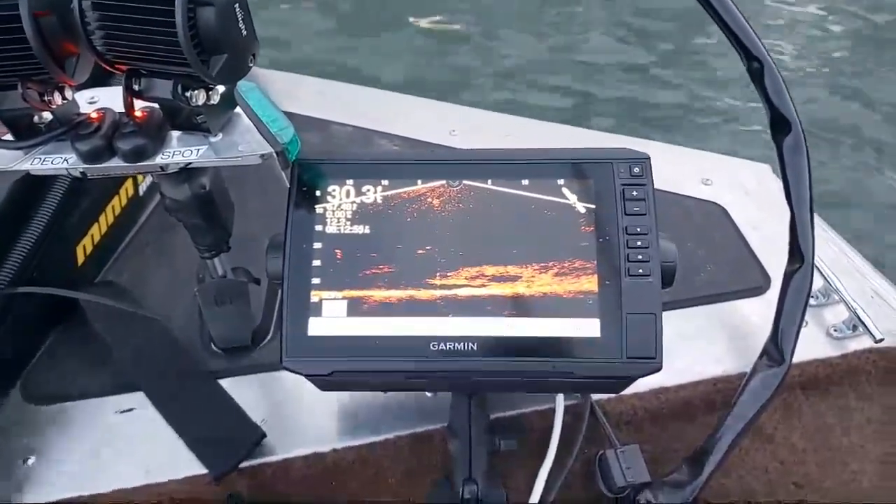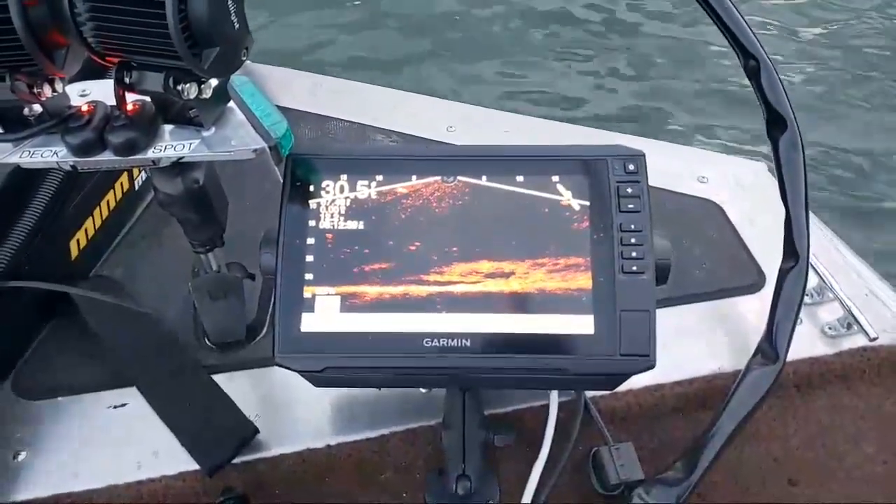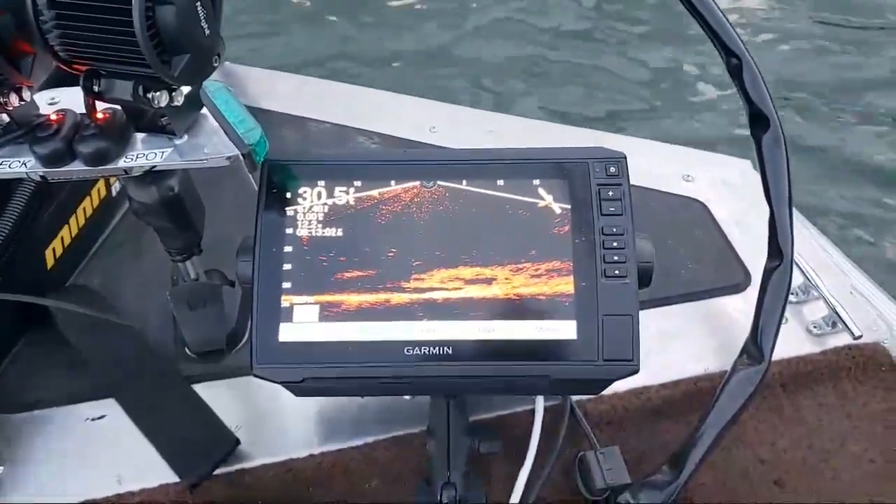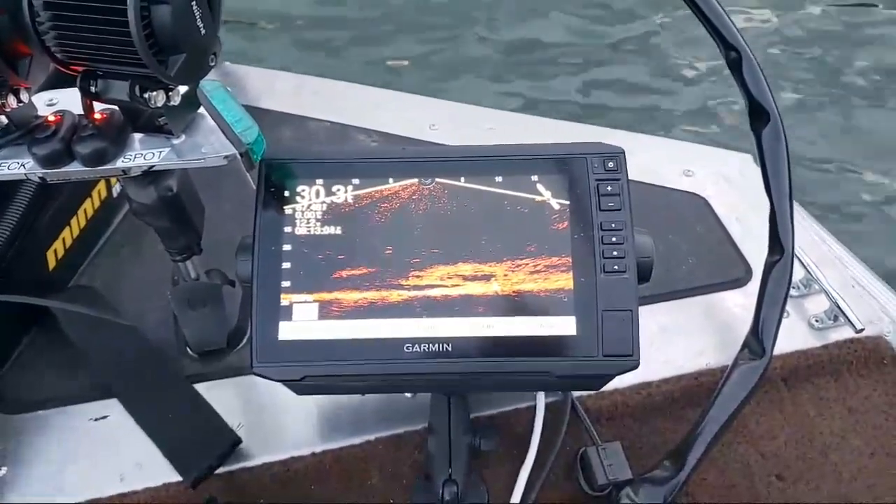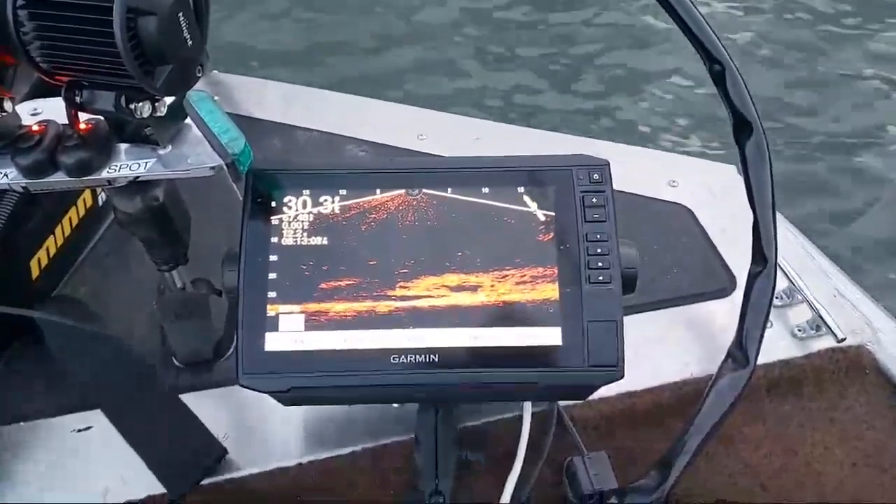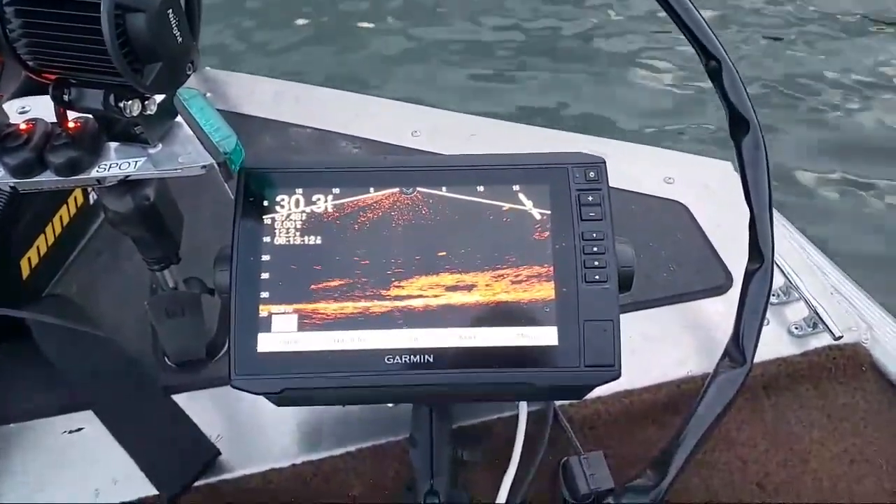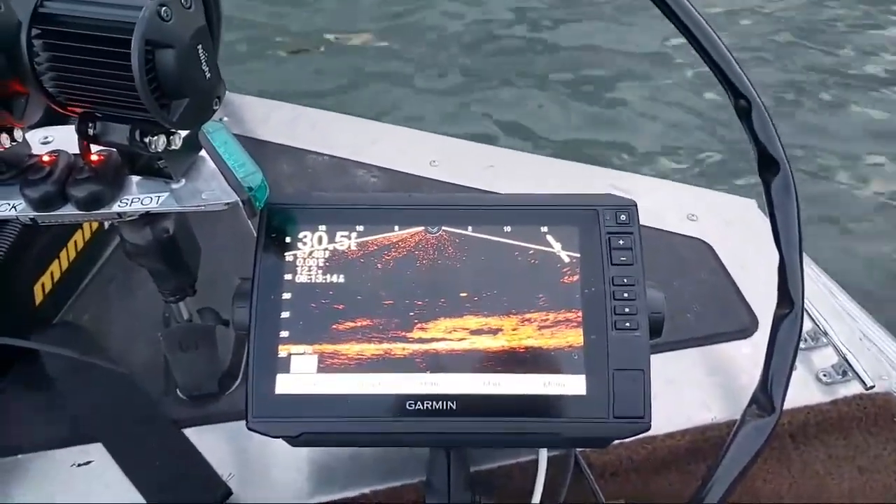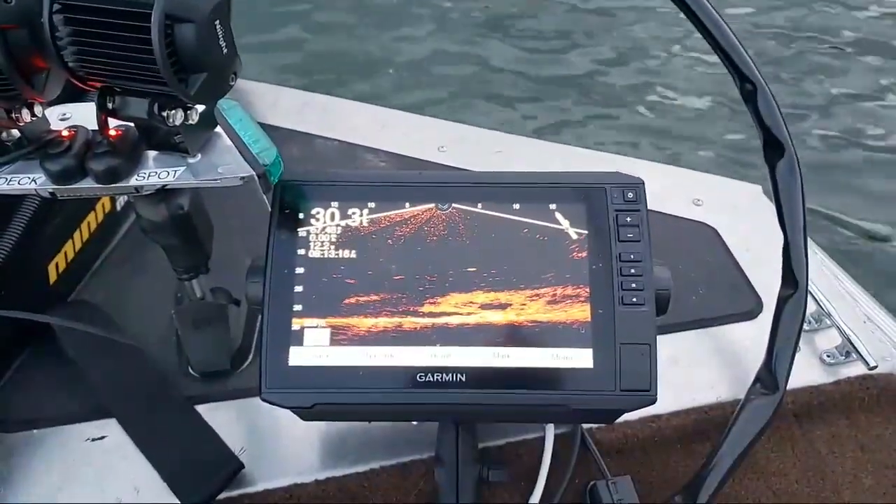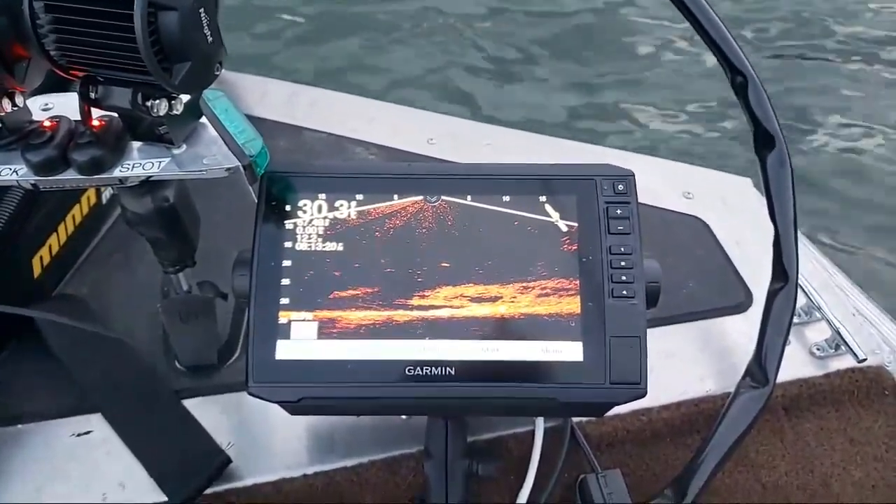So what we're doing right now is we're jigging just a crappie jig right here, and I'm down right at 25 feet. We just put this thing in the water earlier. So we got something kind of coming in. Let's see if he's gonna get it. Come on, hit it. He's hitting it.